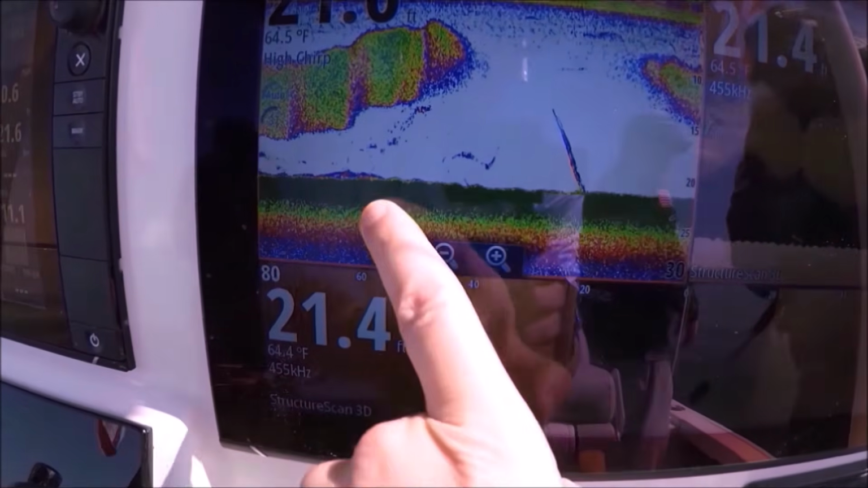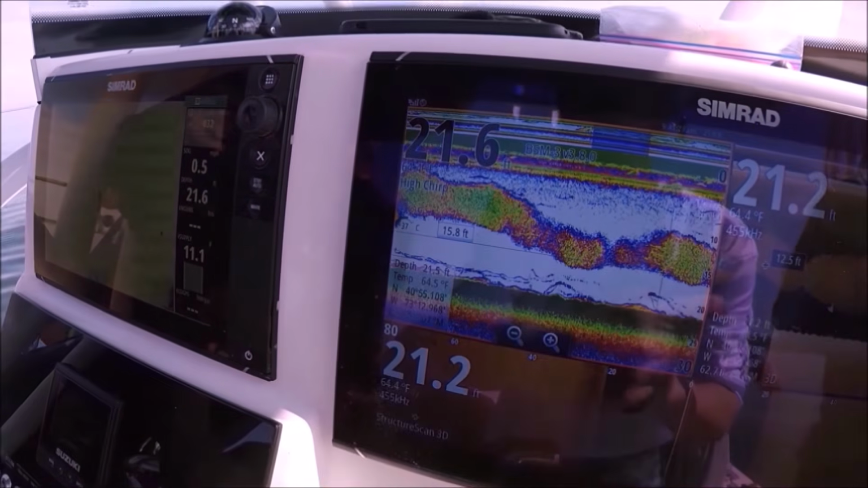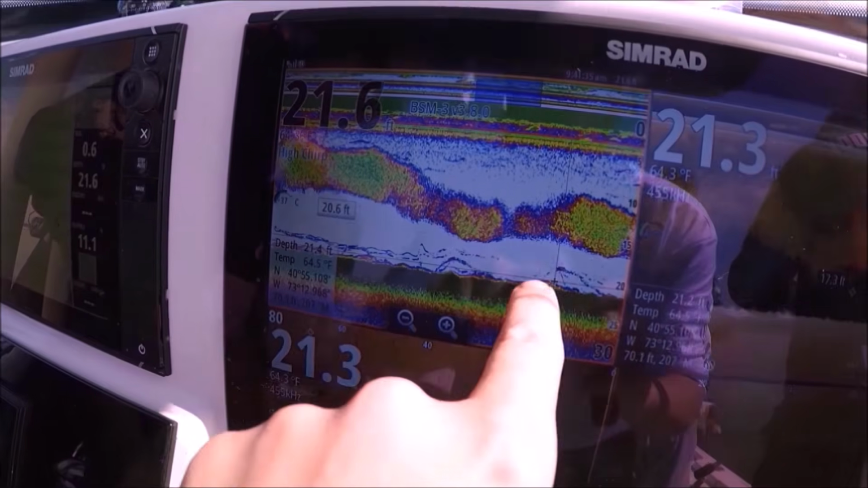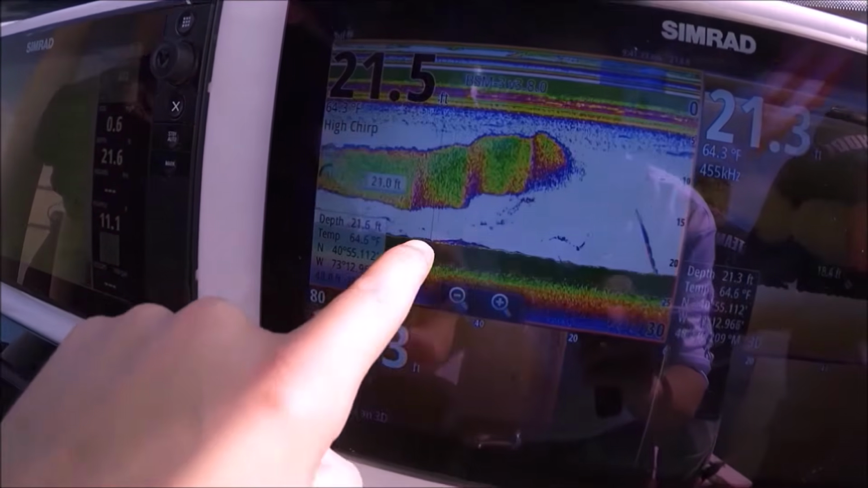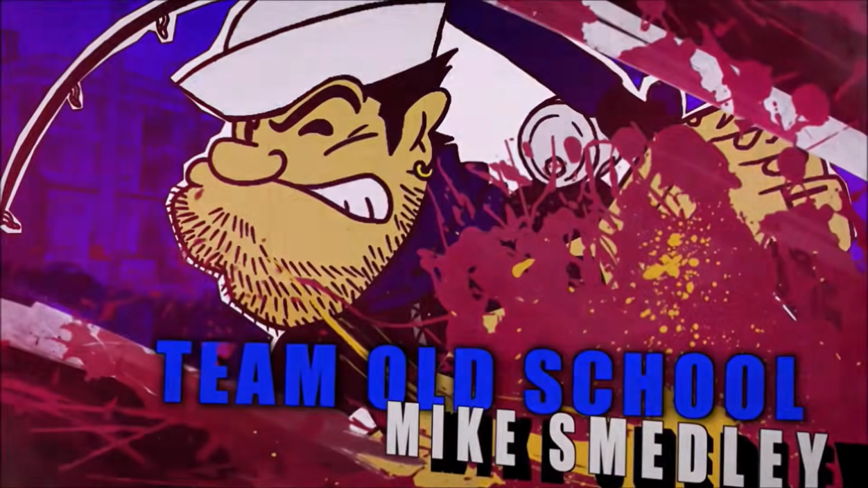Here's where the fluke was, and these two thin lines, that's his jig. This is the fish coming up to look at the bait. One of these he bit it. I'm gonna say it's that one because that's later. He fought the fish up. See, he fought the fish up. And that's where the fish came off. He shot straight to the bottom like an arrow.